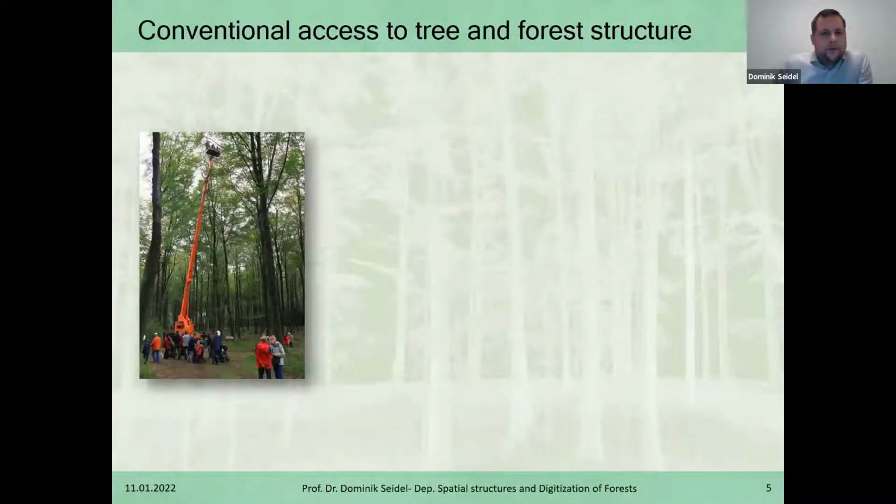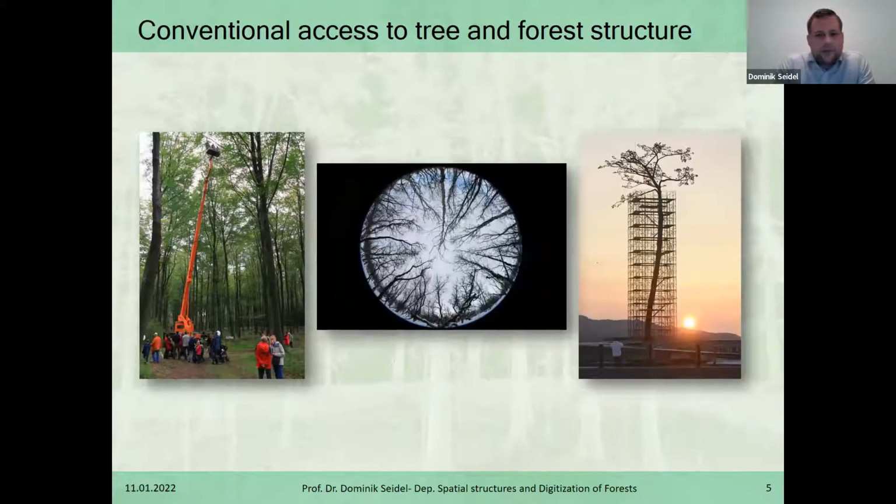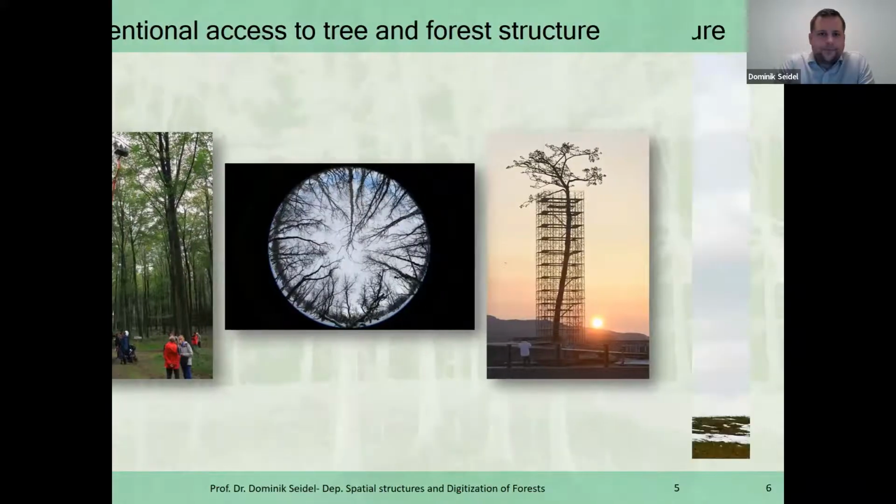When we started out, we looked at the existing approaches that are out there, conventional approaches. We found that the canopy lifts that people sometimes use are kind of scary, complicated, and difficult to apply on a large scale. Hemispherical photography wasn't really providing us access to real three-dimensional data, and other approaches are just way too complicated and laborious to conduct on a larger scale, like constructing scaffolds on a tree, as you can see here in this image.